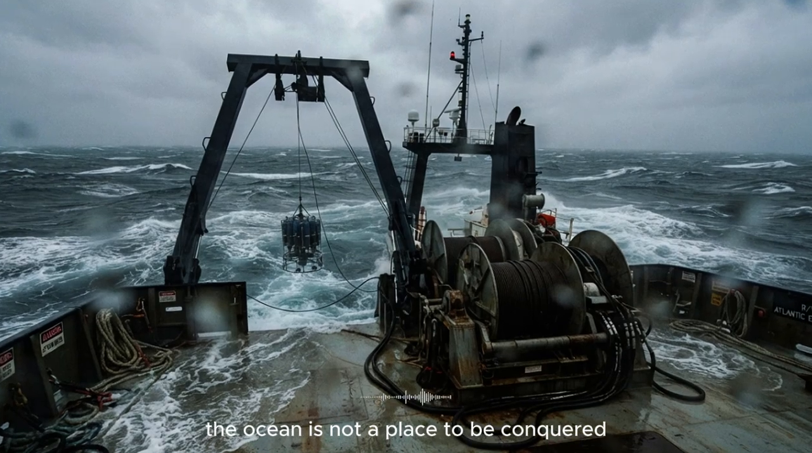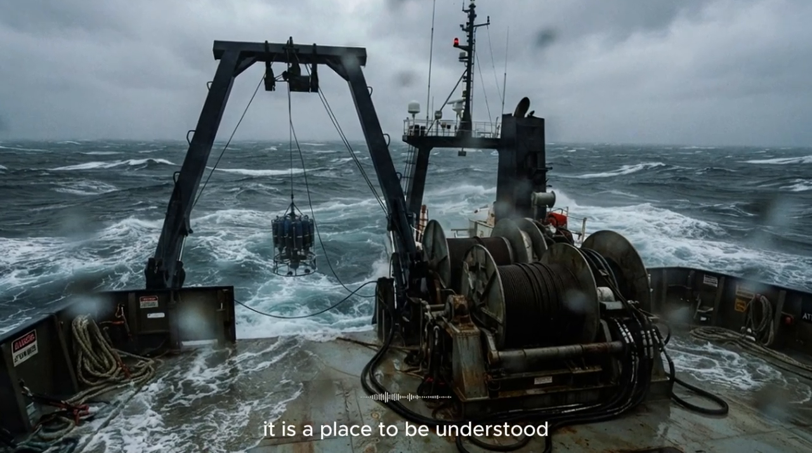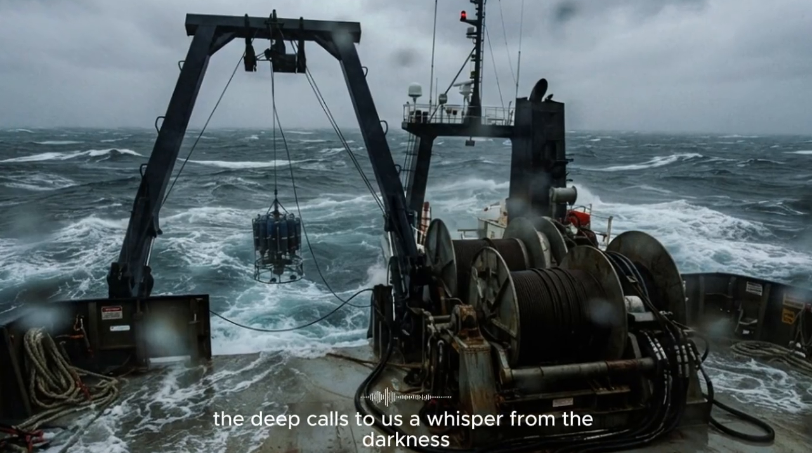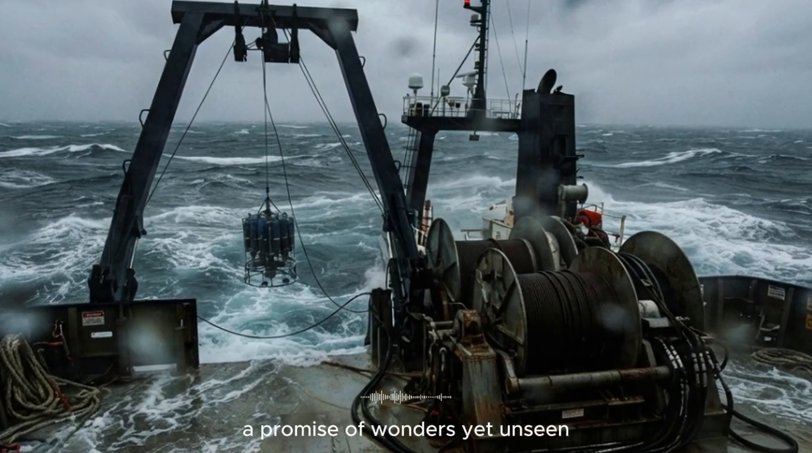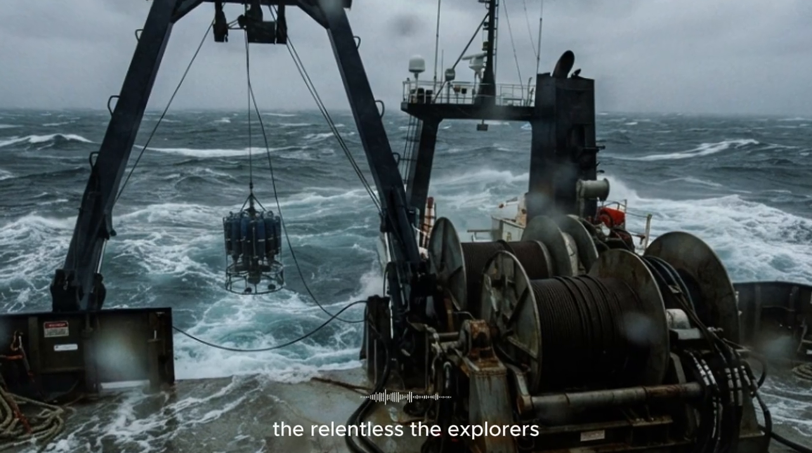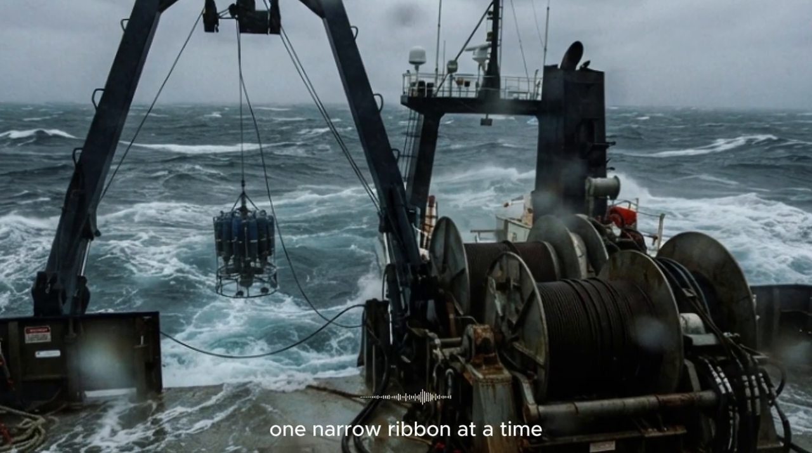The ocean is not a place to be conquered, it is a place to be understood. And the journey of understanding has only just begun. The deep calls to us, a whisper from the darkness, a promise of wonders yet unseen. And we, the curious, the relentless, the explorers, will always answer the call, one narrow ribbon at a time.